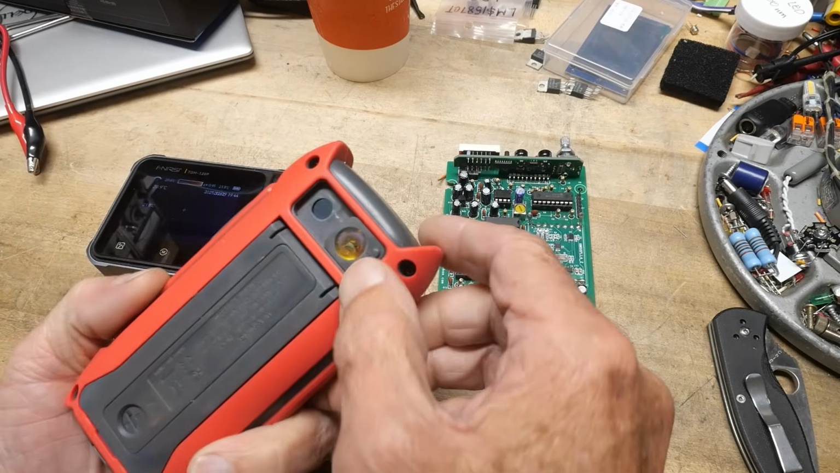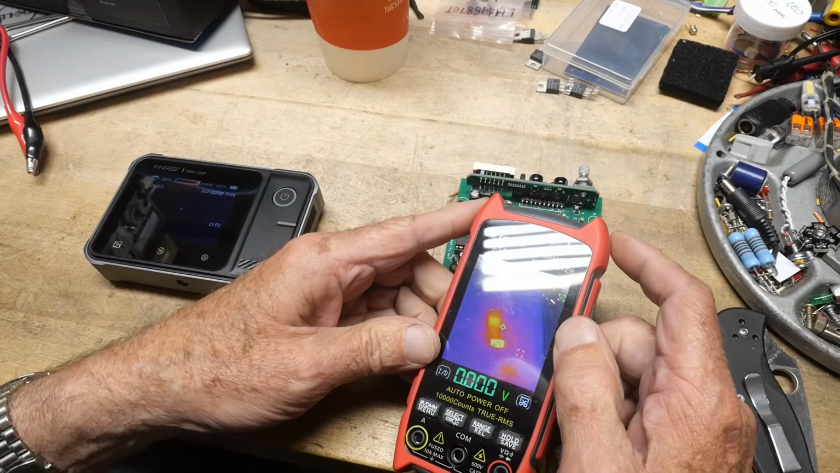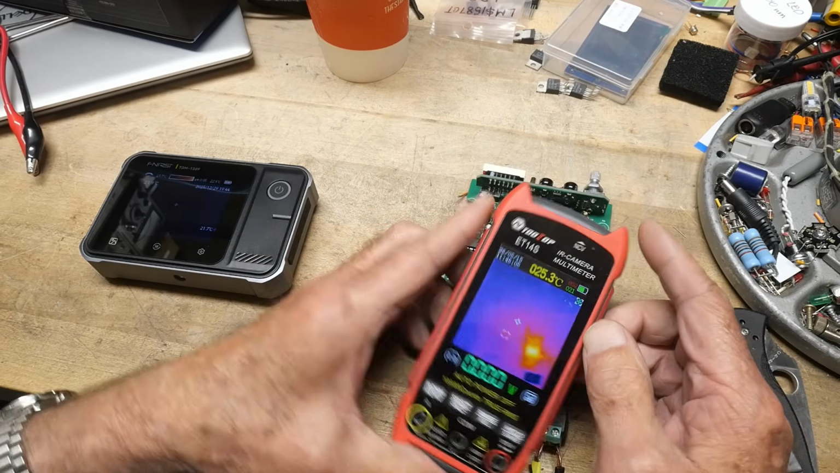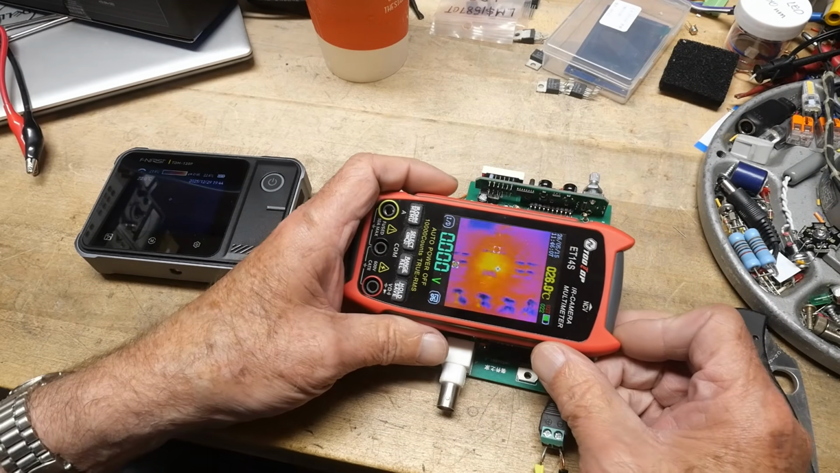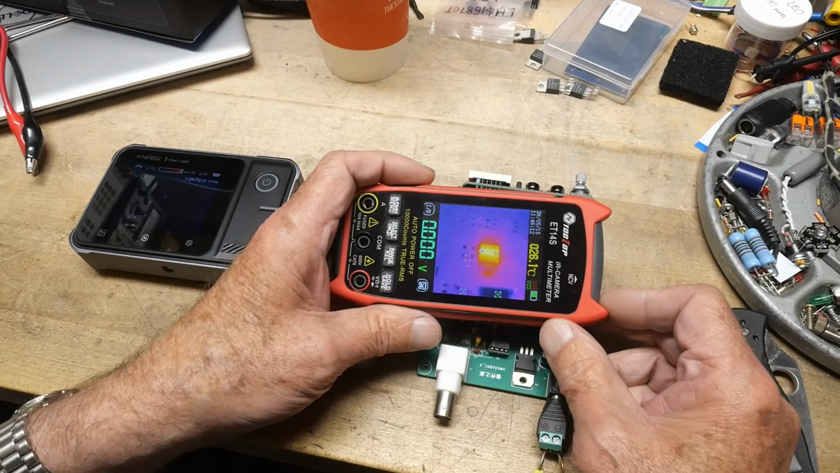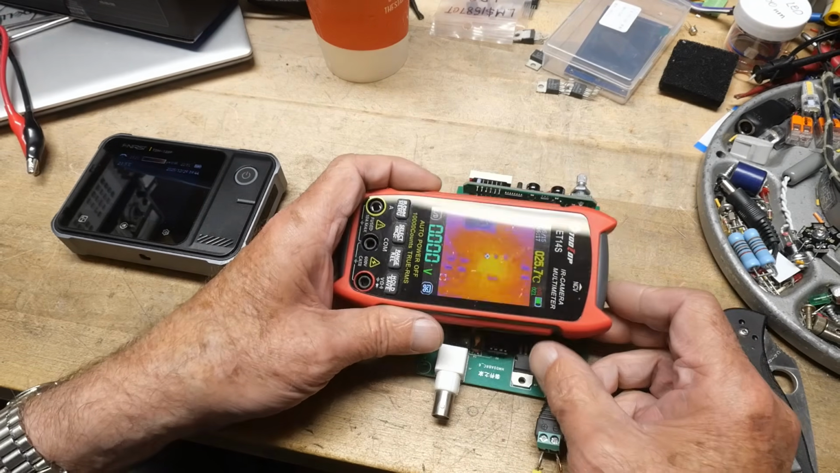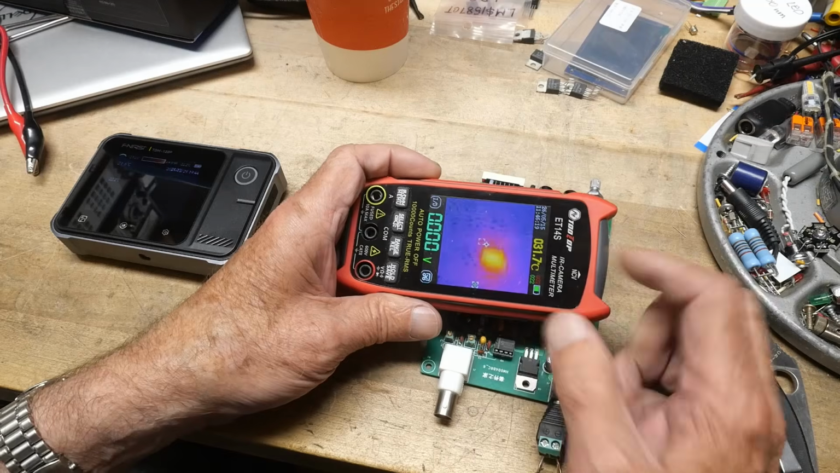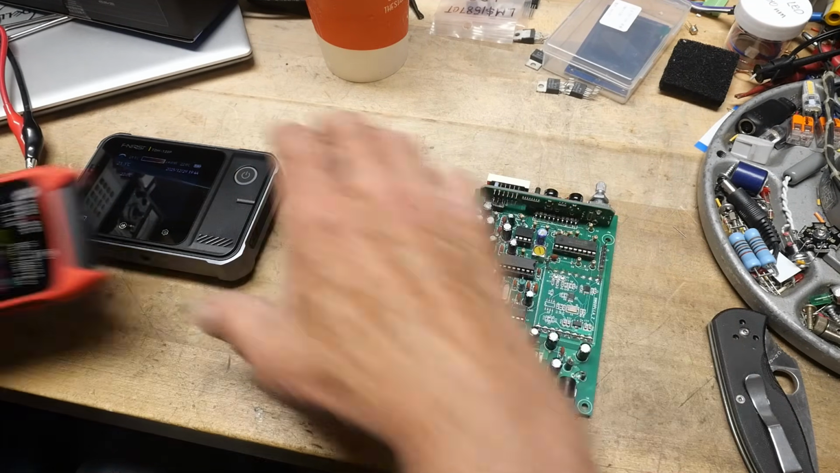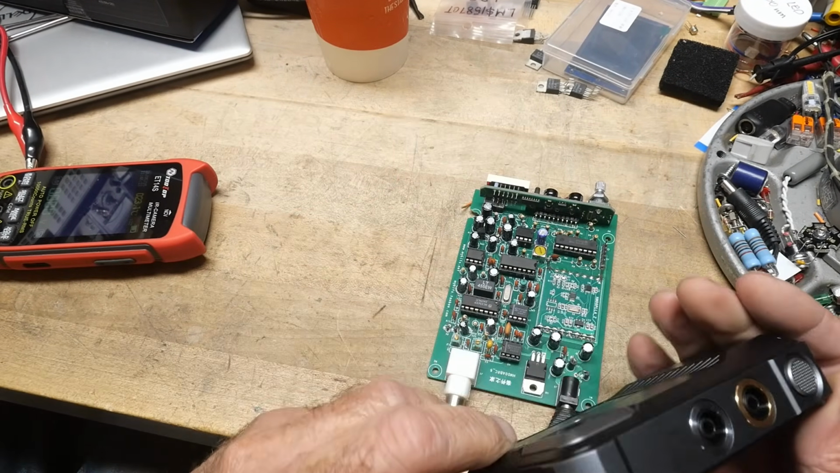Now let me demonstrate the macro though. If I put the macro on, then I can come in super close. You can see. Oops, no, you can't because of the glare. Let's see, where was that part? It's way over. Here it is. You can see how close I can get. That is a super tiny little part. And with this macro lens, I can come in there and I can see it really clearly.